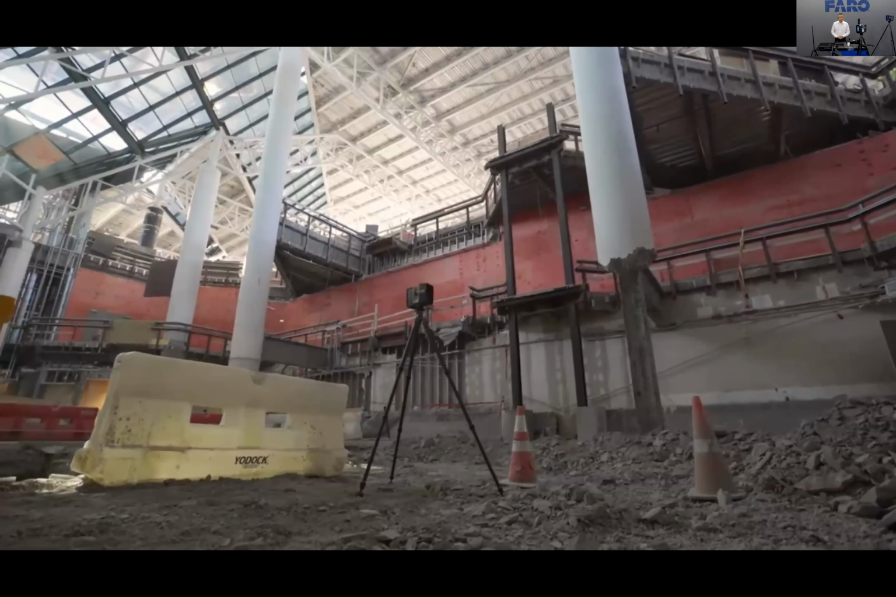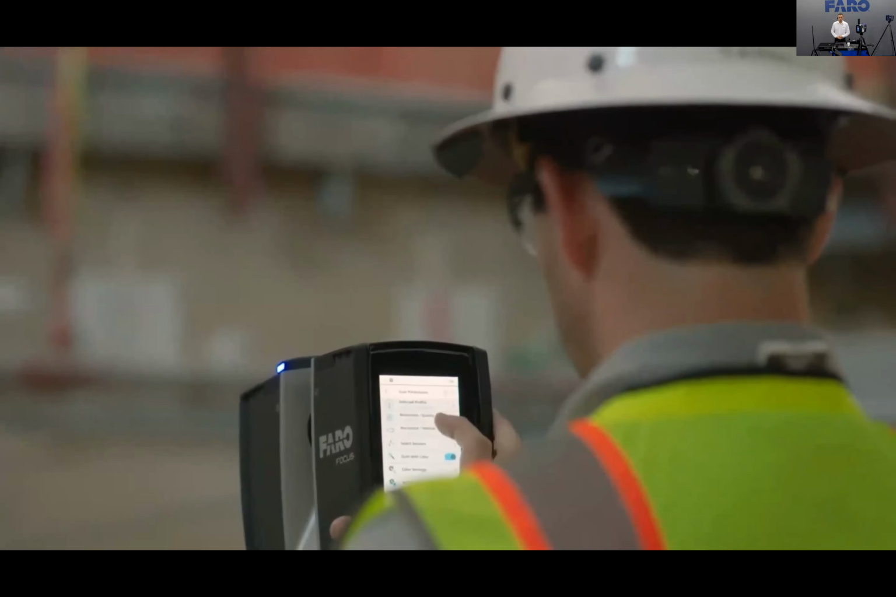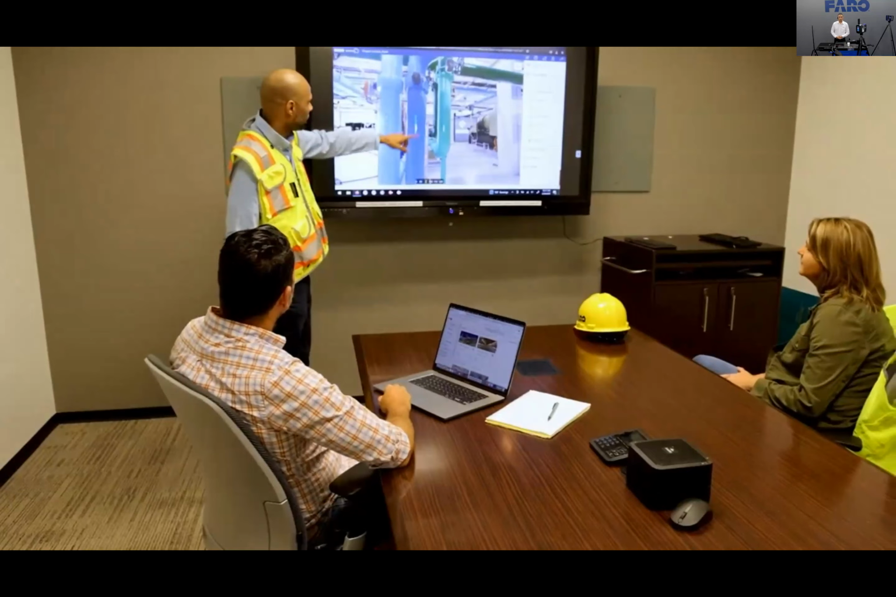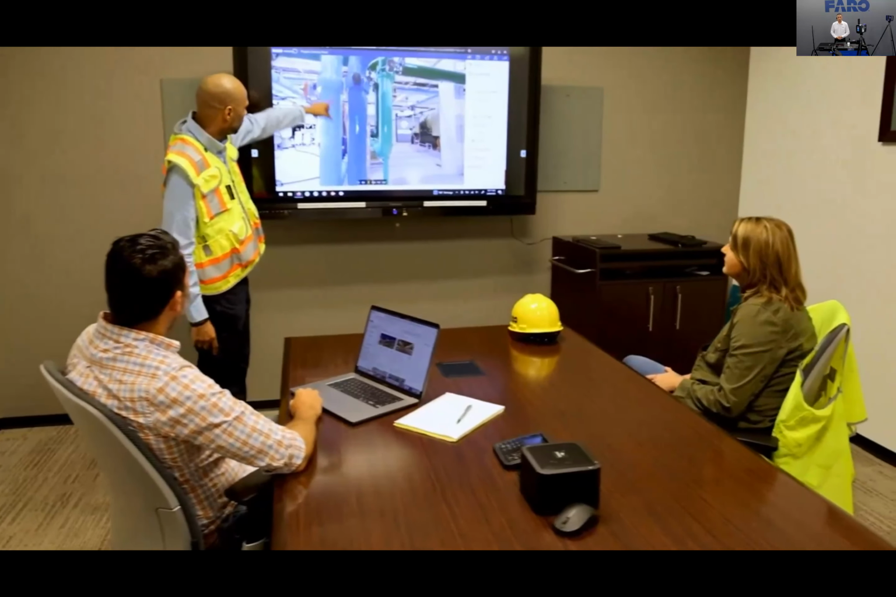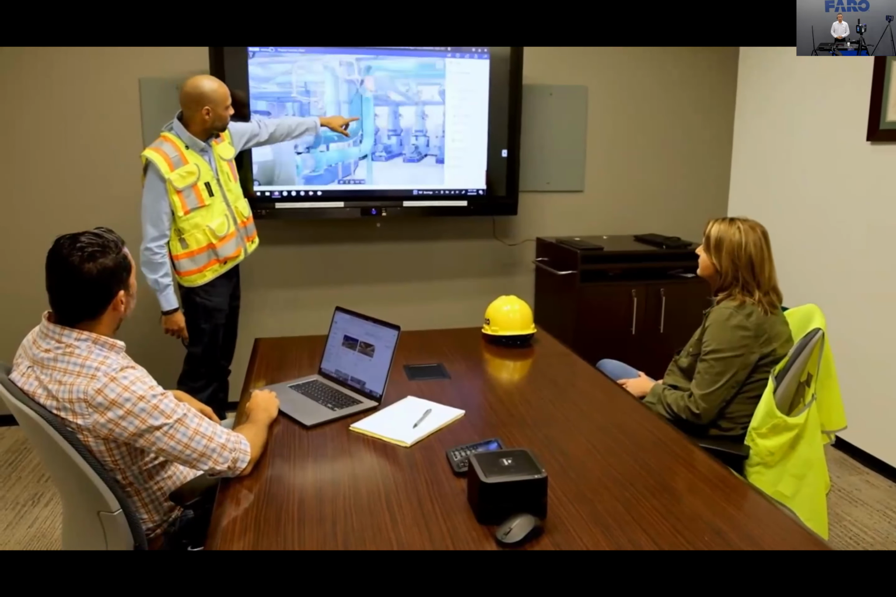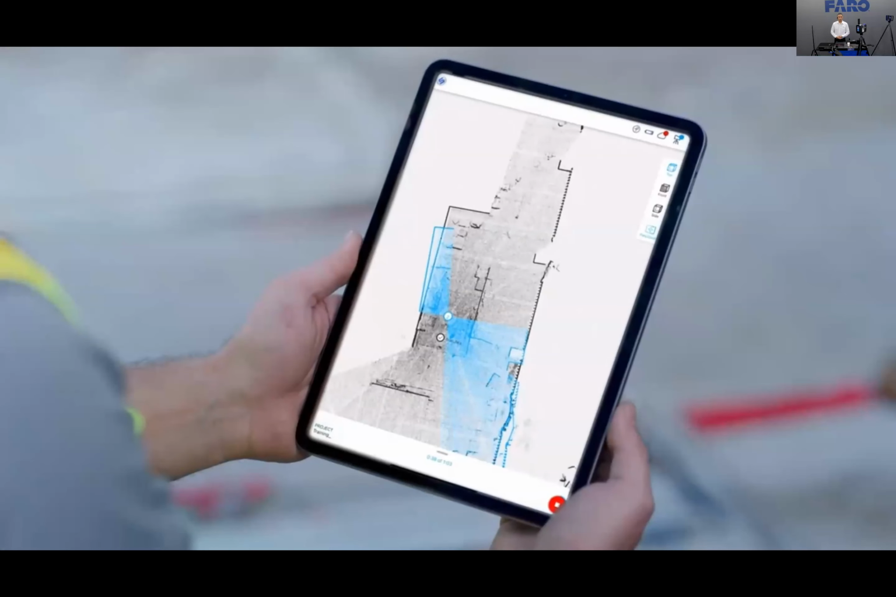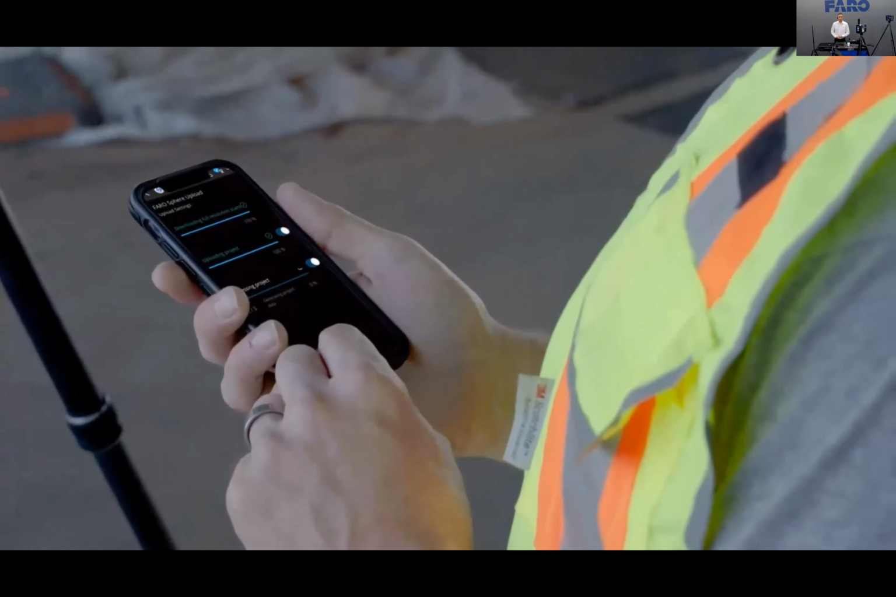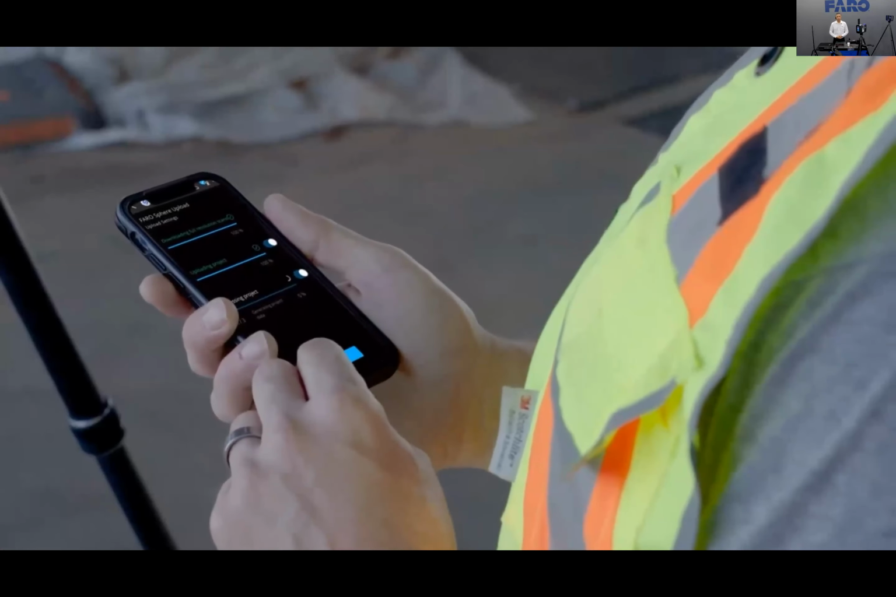Scan times have been reduced by an average of 30% when compared to the previous generation Focus scanner. Share scan data with remote team members and collaborate in real time to keep the project moving efficiently. Pre-register scans in the field with the Stream app so that you can leave the site confident the job is done. Upload and process scan projects in the cloud and share with Faro Sphere so clients and teams can make